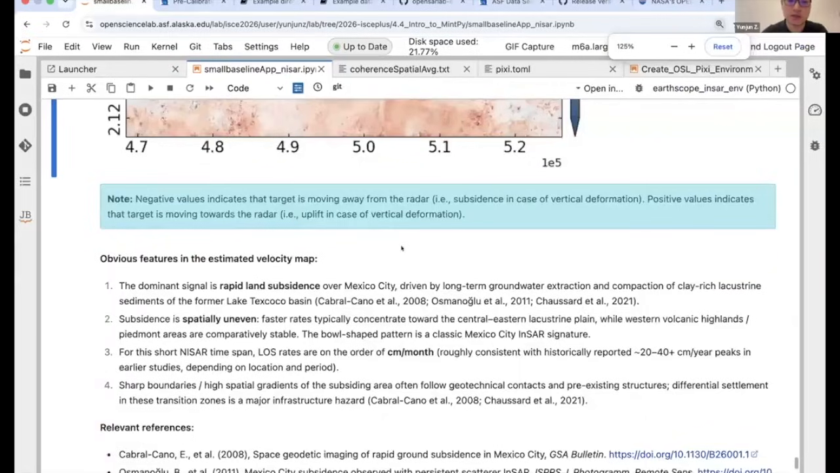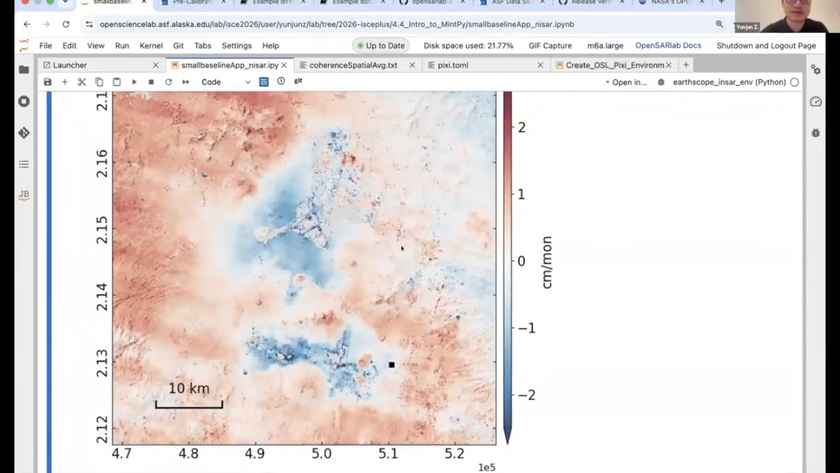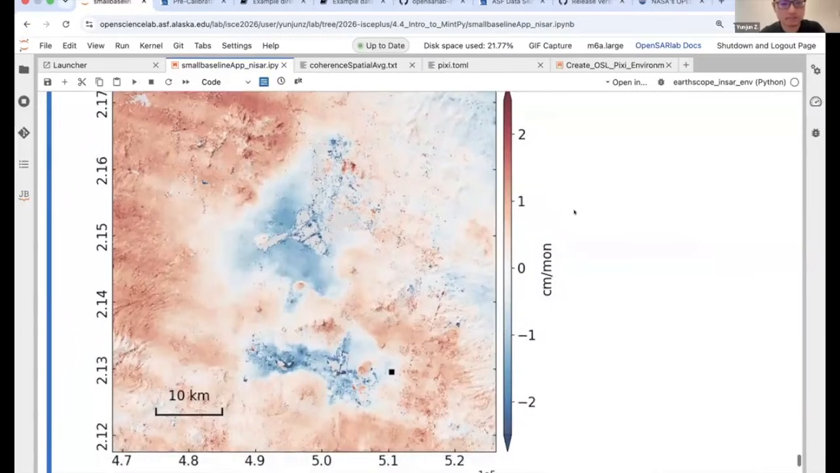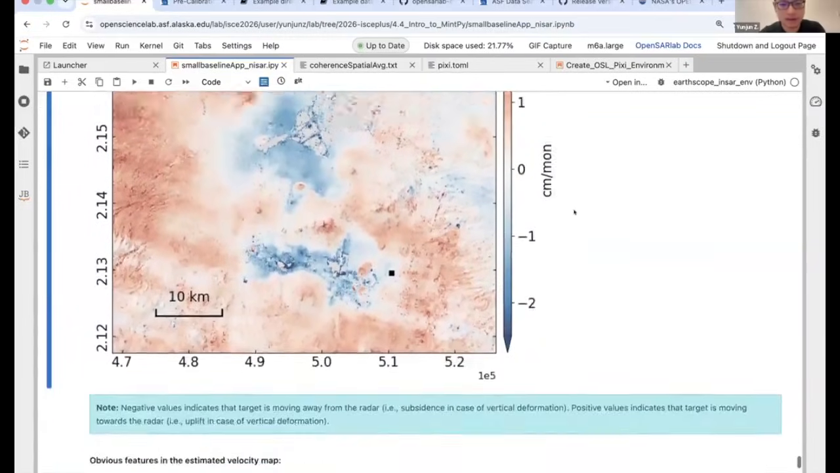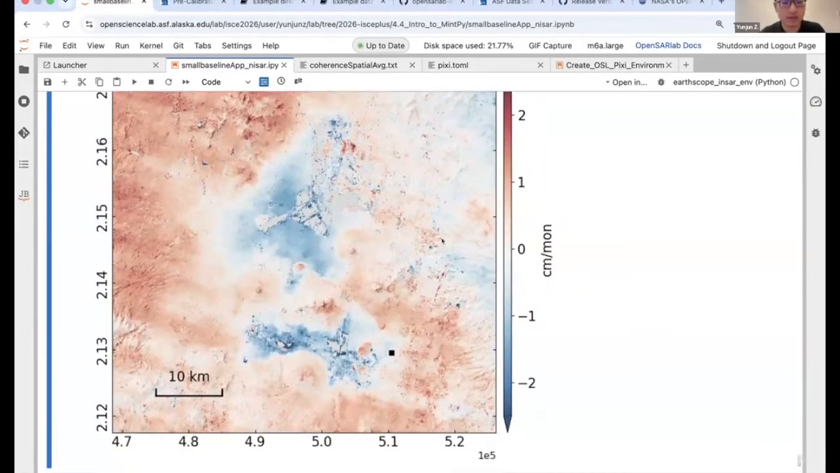We can see even though it's less than half a year, we already see the fast subsiding areas from Mexico City really well. The rate here is very high actually, from minus 2.5 to 2.5 centimeters per month. So it's equivalent to around 20 to 30 centimeters per year, really fast.